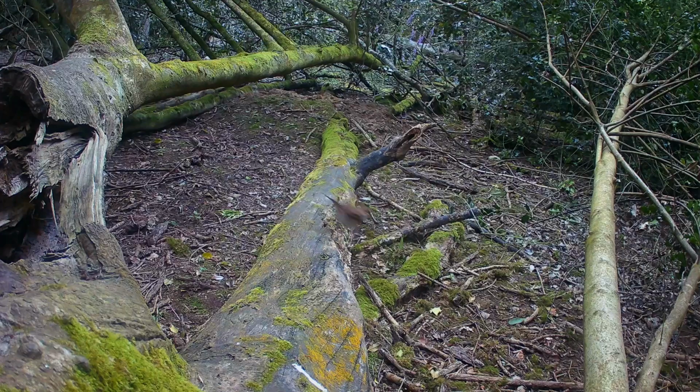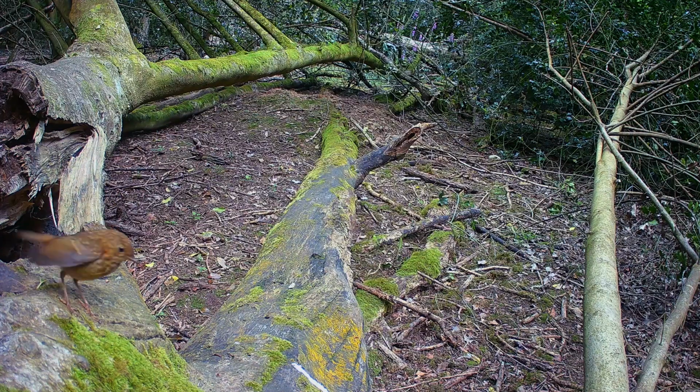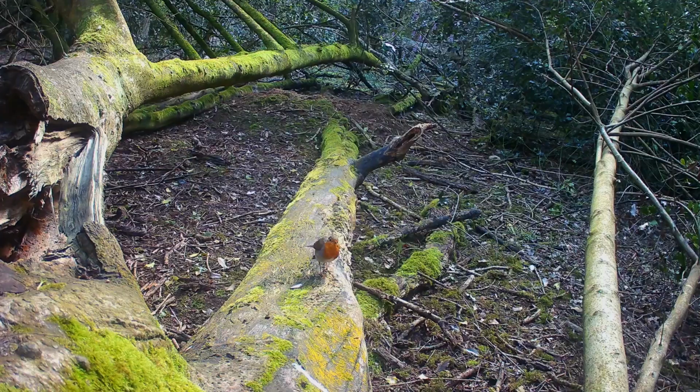Song thrush and a juvenile robin. But you can see this nog here, the reason why I placed it, you can see it's all scratched up, so the badgers have used it previously.